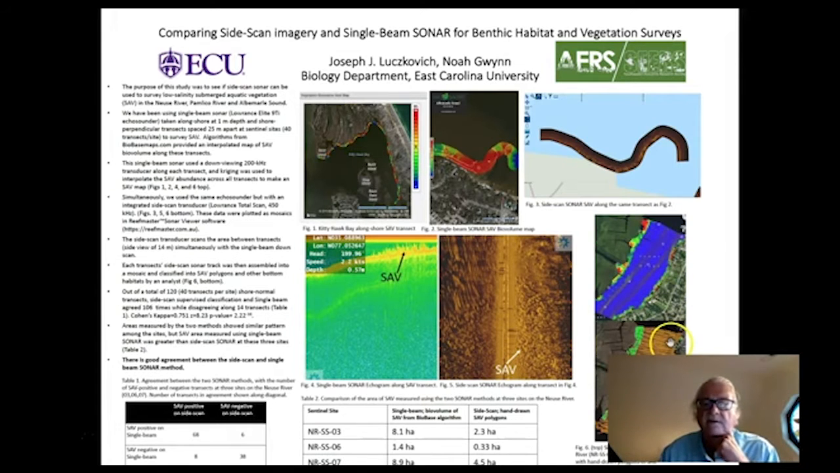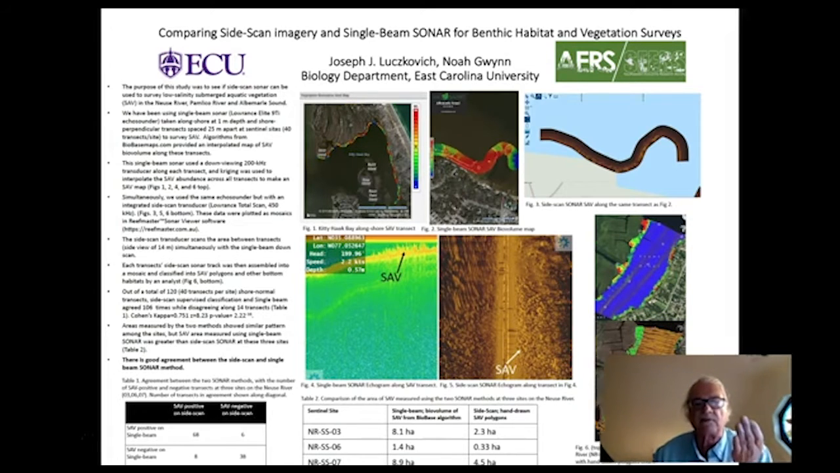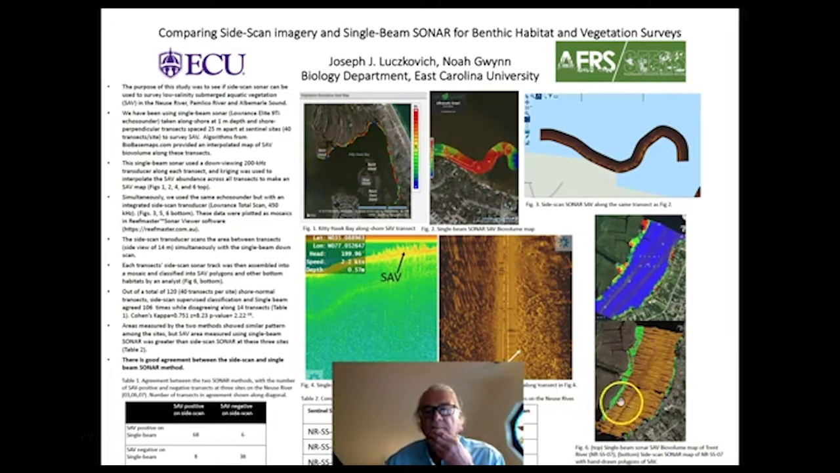We would take the side scan data and run it through ReefMaster and then produce a mosaic as shown here in this bottom picture, and then by hand draw polygons around areas that appeared like this that had SAV. So this is a hand-drawn method, and this is a computer algorithm that's processing the single beam data. So the side scan data takes a lot longer to analyze, but eventually you can compare the two.